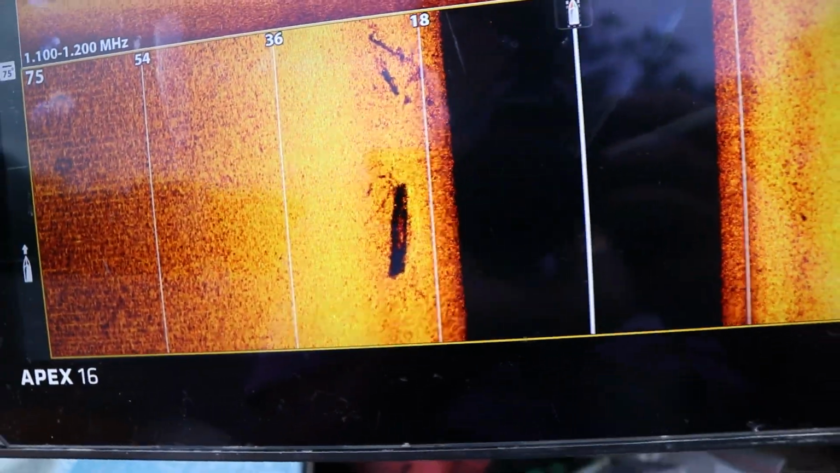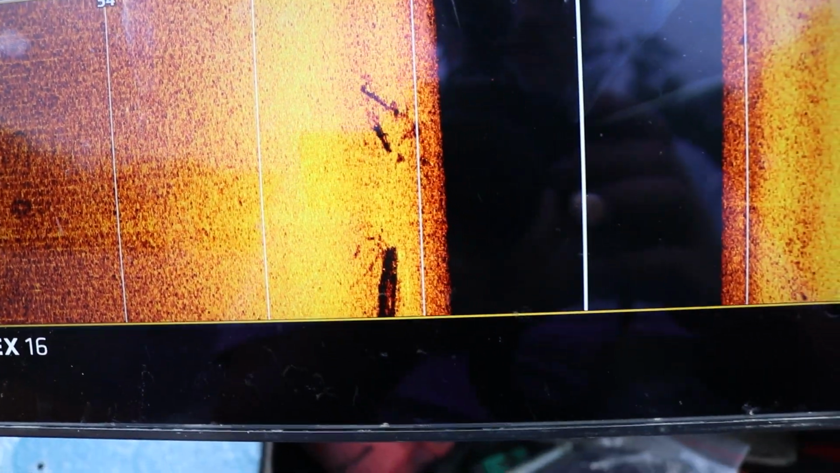What do you think, man? I think it's a log. You think it's a log? Yeah, there's no shape to it. The shadow looked really round though. The first time it did have a contour. I said let's go over this a bunch. I want to get it on the down imaging.